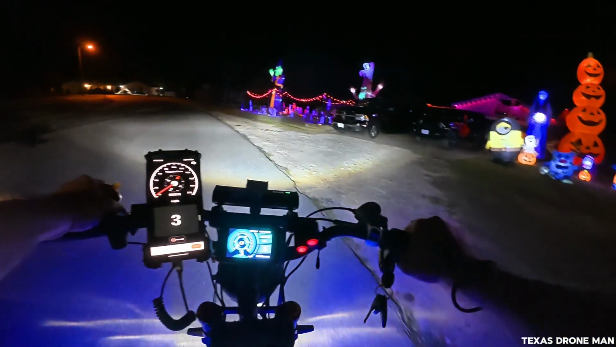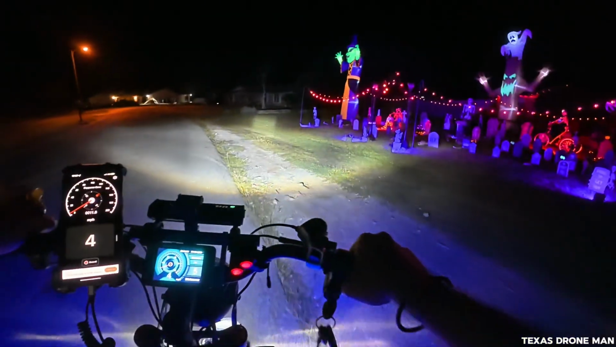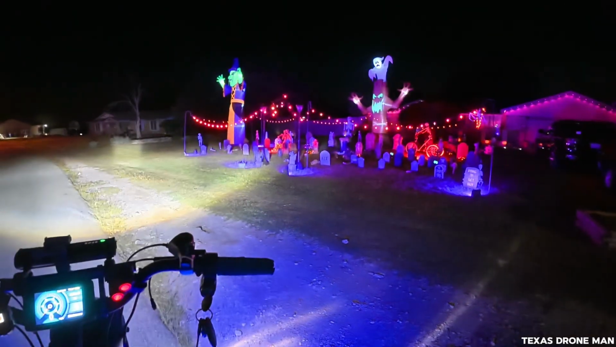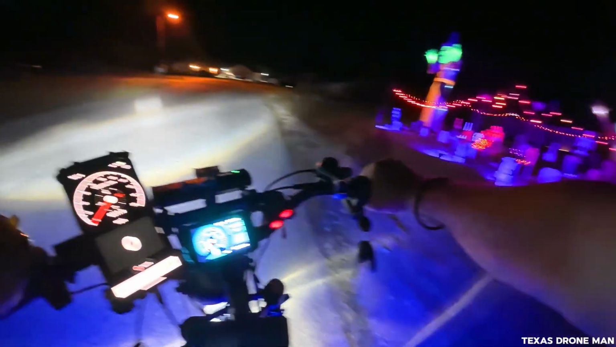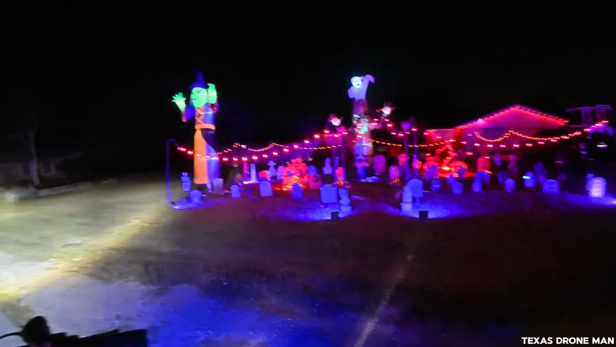Over here we got a graveyard. Got a skeleton on a 3-wheel bicycle. Look at that. That's cool. Yeah, like I said, man, some of these people, they go all out. I hope y'all can see that.